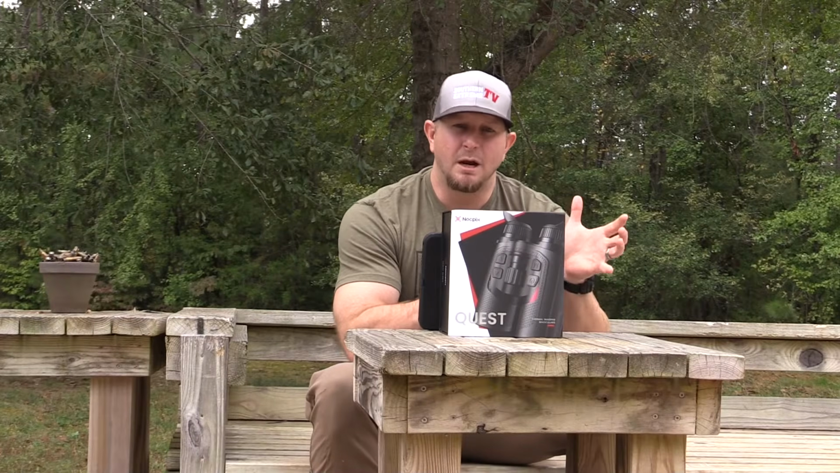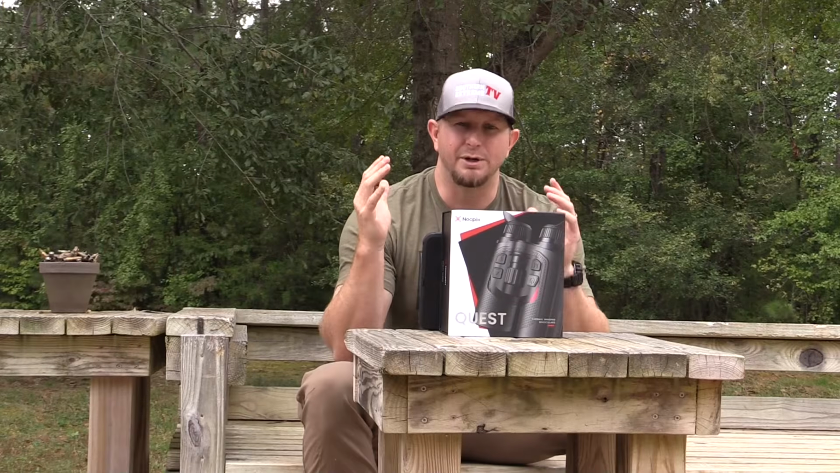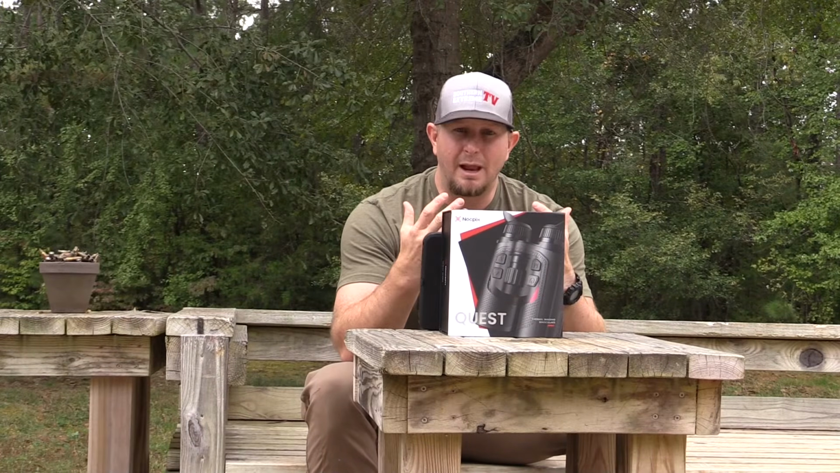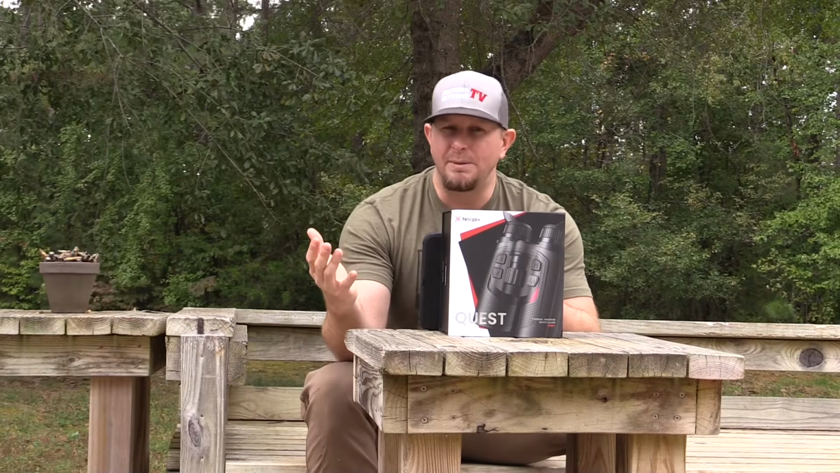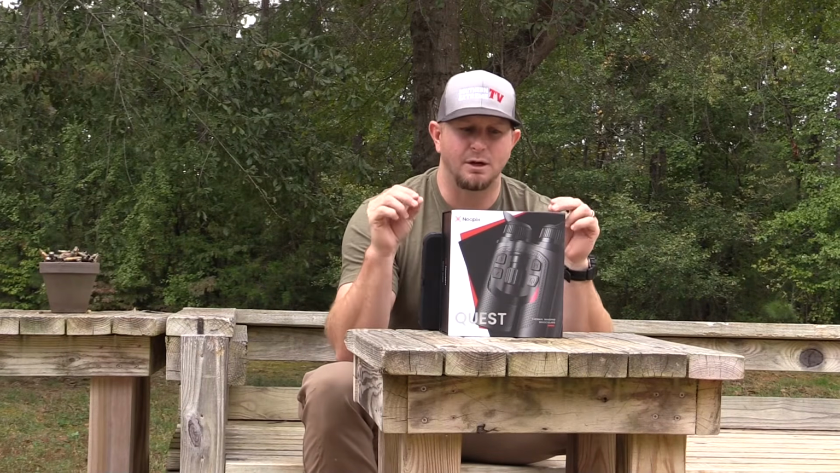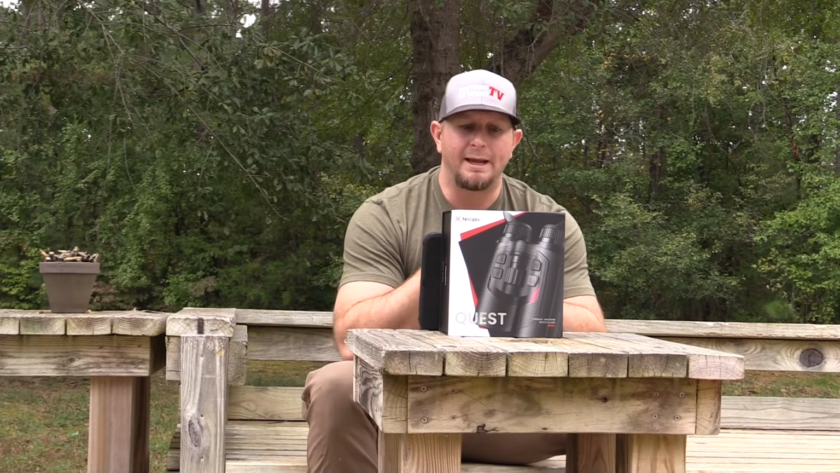However, in the last couple years, 2, 3, 4 years, we've started seeing a huge influx of binoculars, thermal binoculars, and a lot of people like them. Some people don't like them, some people absolutely love them. So that's why I was really excited to get my hands on a pair of this Quest series from NocPix. And let's do a deep dive on it.